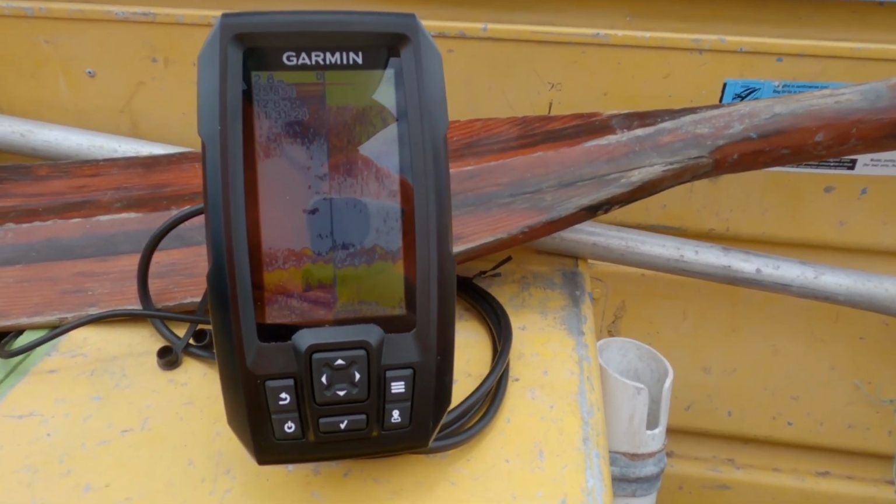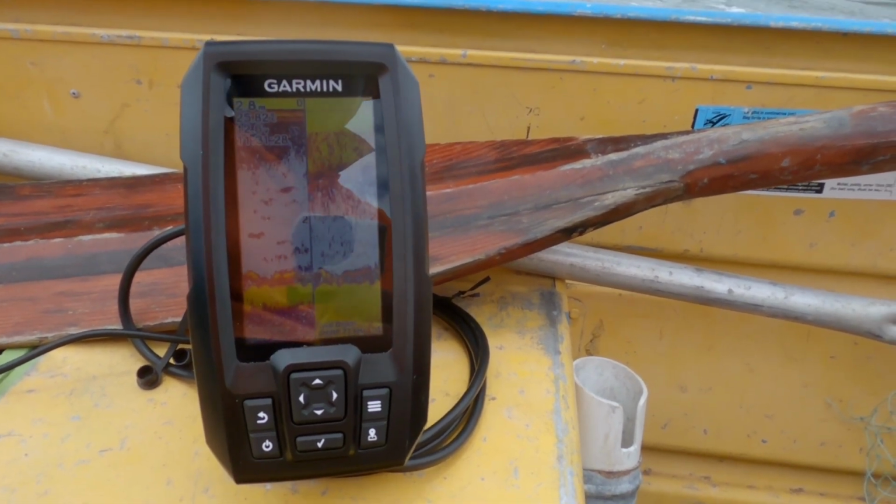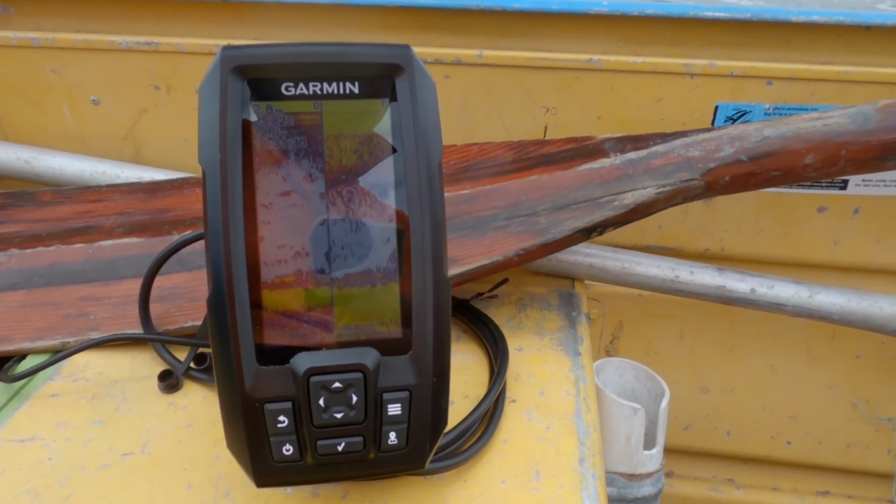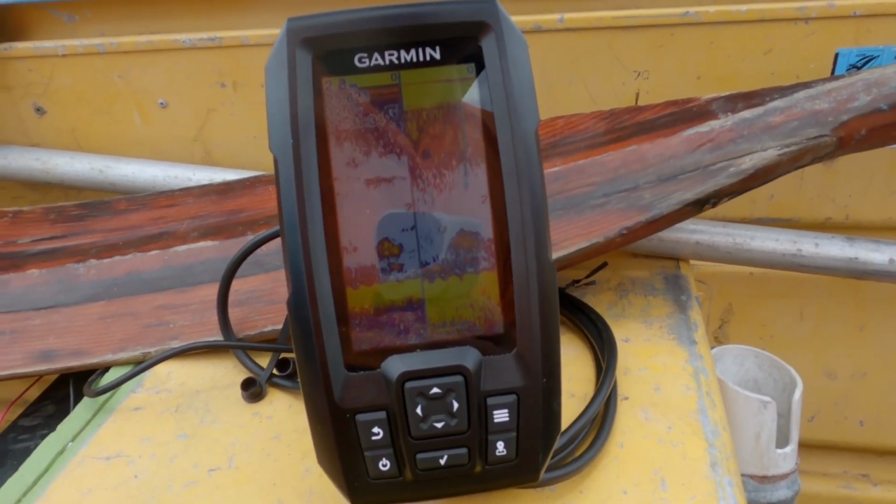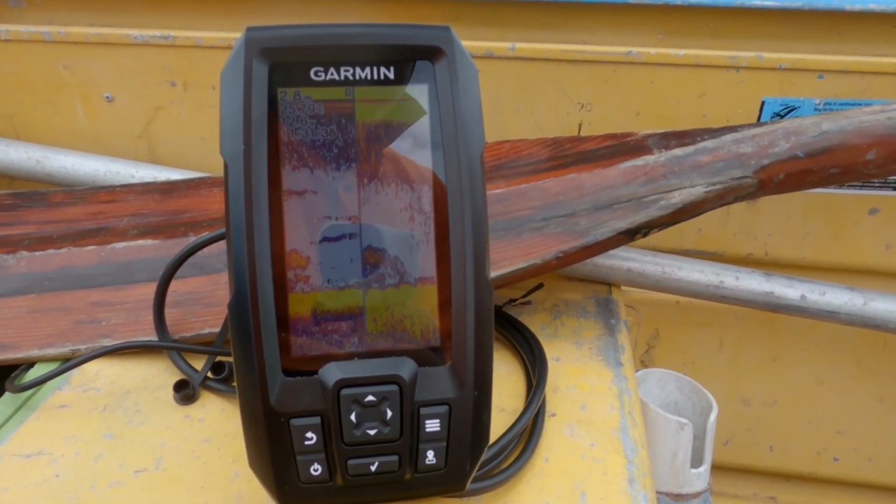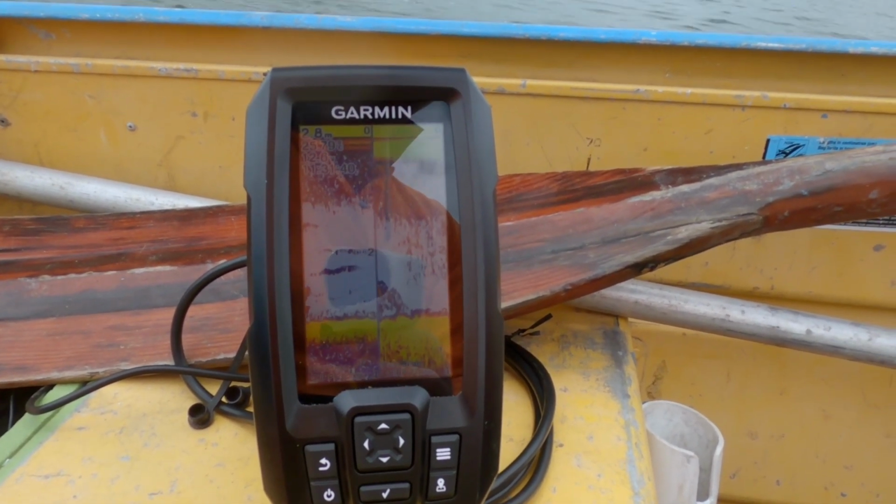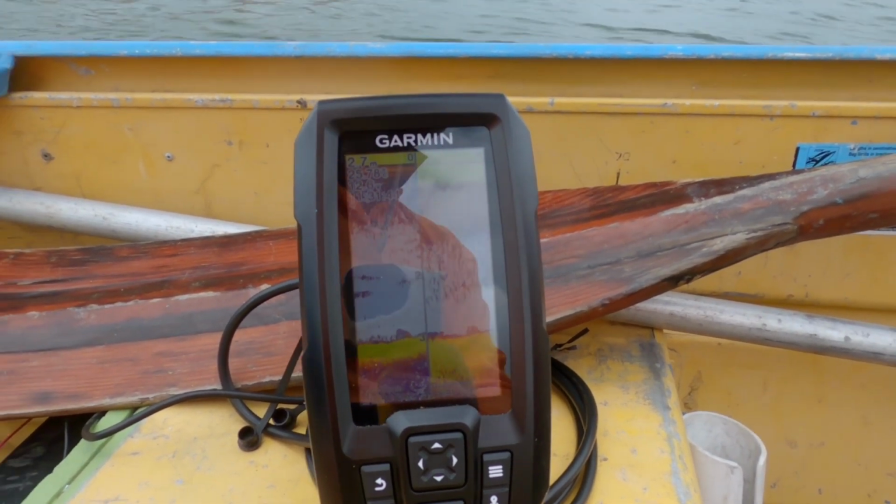It's looking like it's picking up things on the bottom. So good start, looking nice. Just go a bit further up and see if we can, oh there you go, it's a little bait ball or something. We'll go further into the inlet to see what it looks like there.